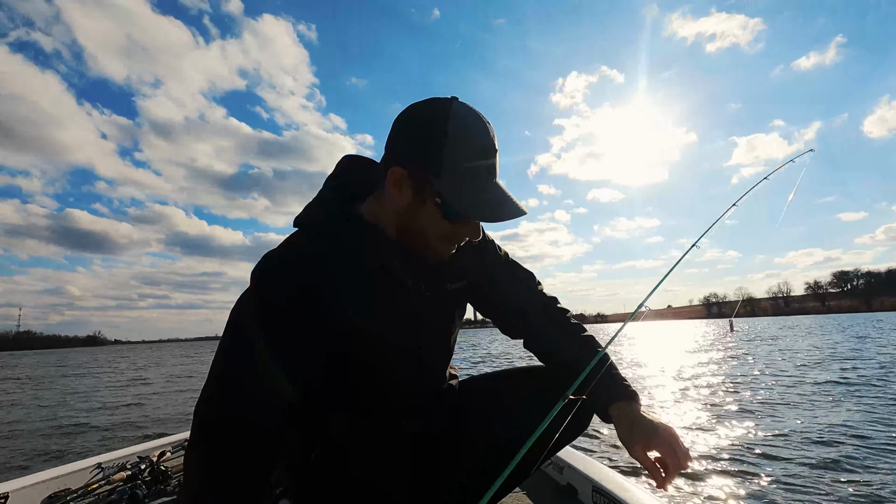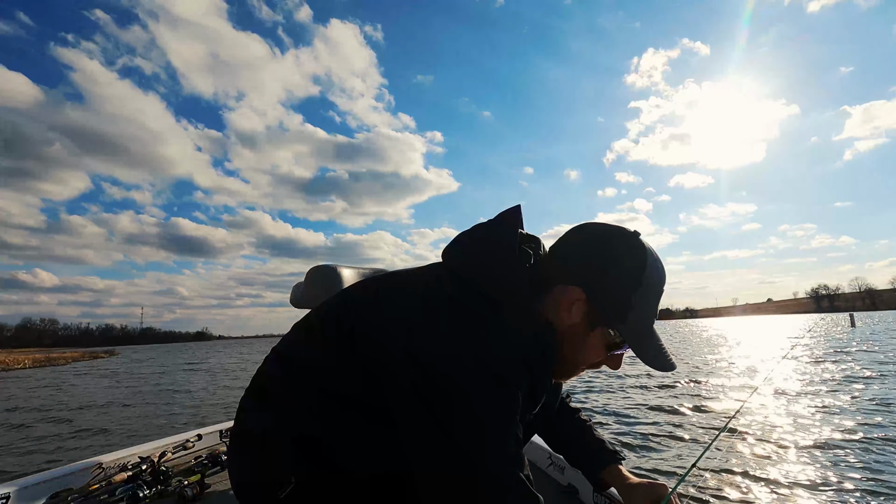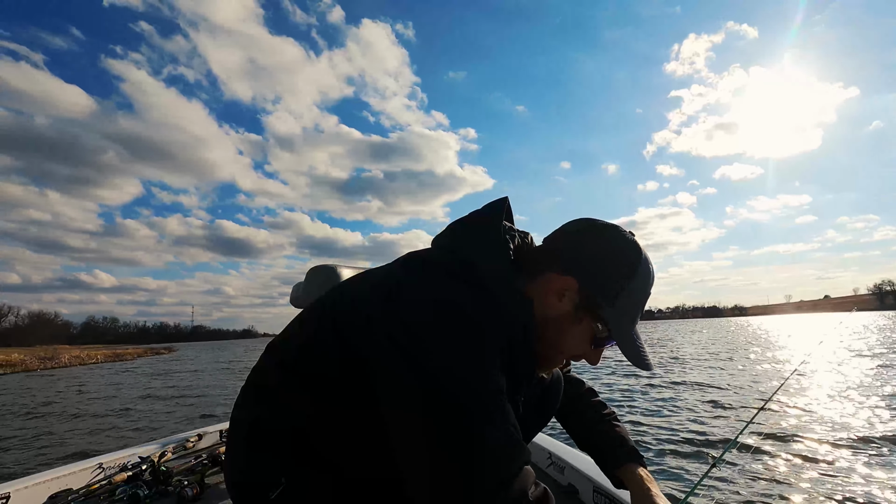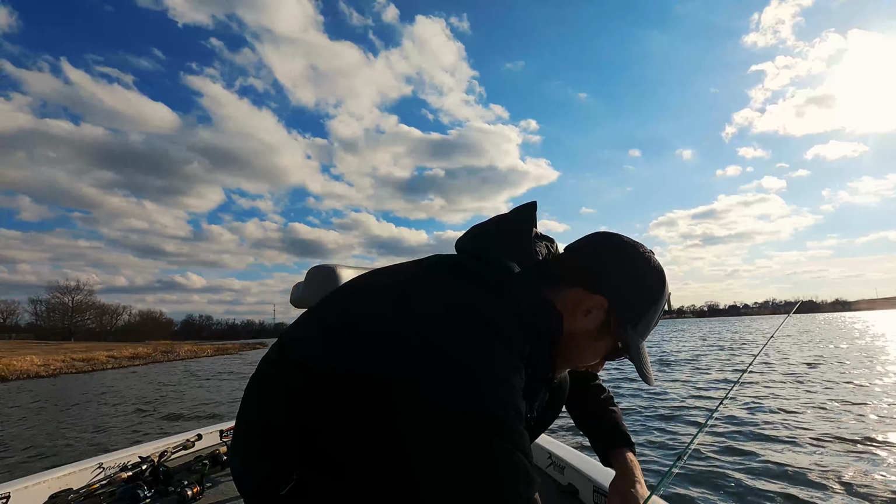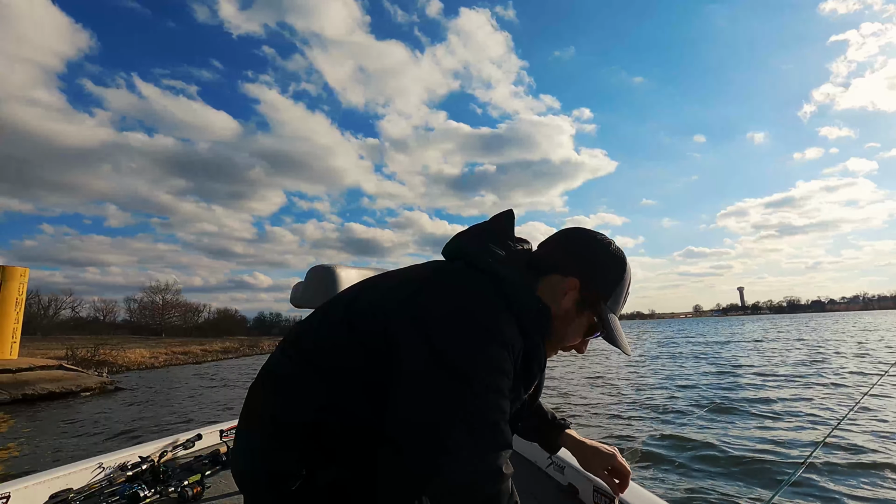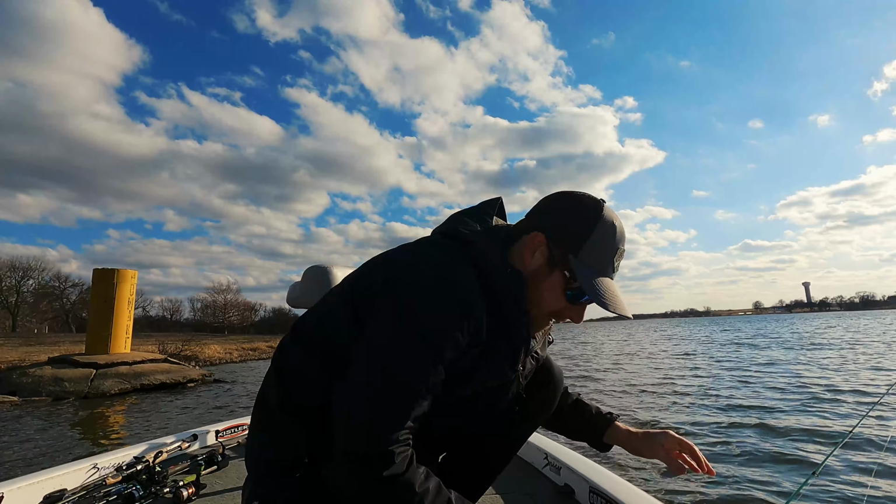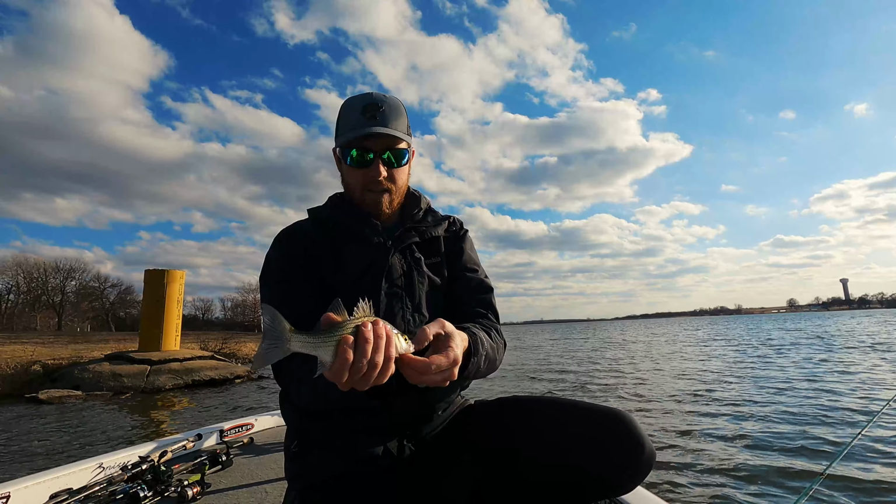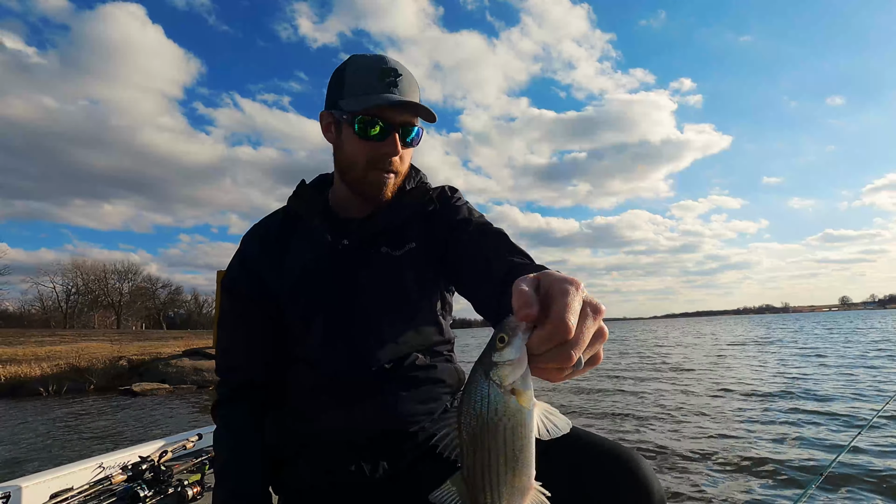First fish of the day. Sorry about the wind, guys. I lost my little protection device for the camera. Oh, come on. I thought those were crappie down there. I was wrong. Little tiny wiper.